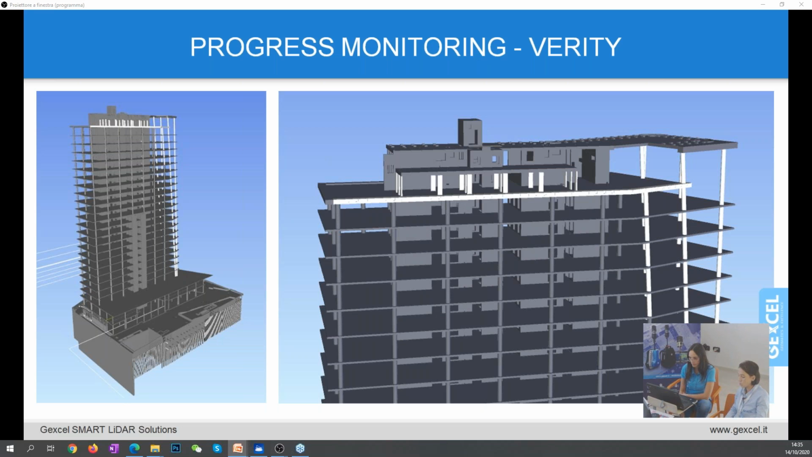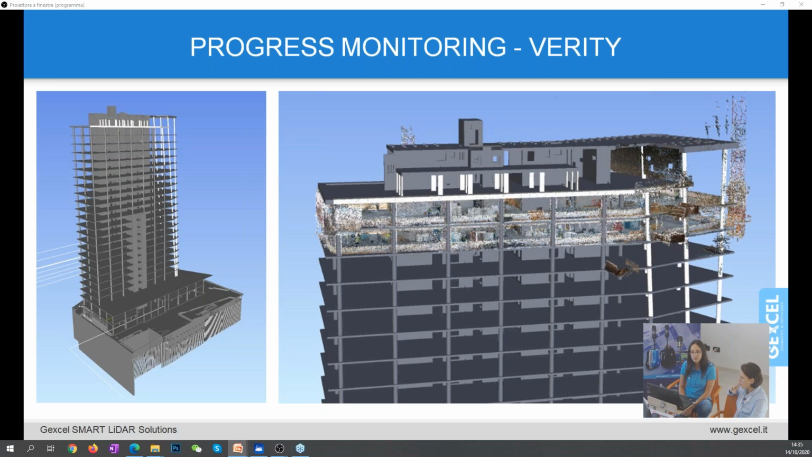And you can, of course, check the progress monitoring based also on the BIM model. The agency who designed the building provided the BIM, and we made the scans at the 3 floors, 25, 26, and 27. And we have merged together, registered, and aligned the point cloud onto the BIM. And then the comparison between the BIM model and the point cloud has been carried out in Verity.